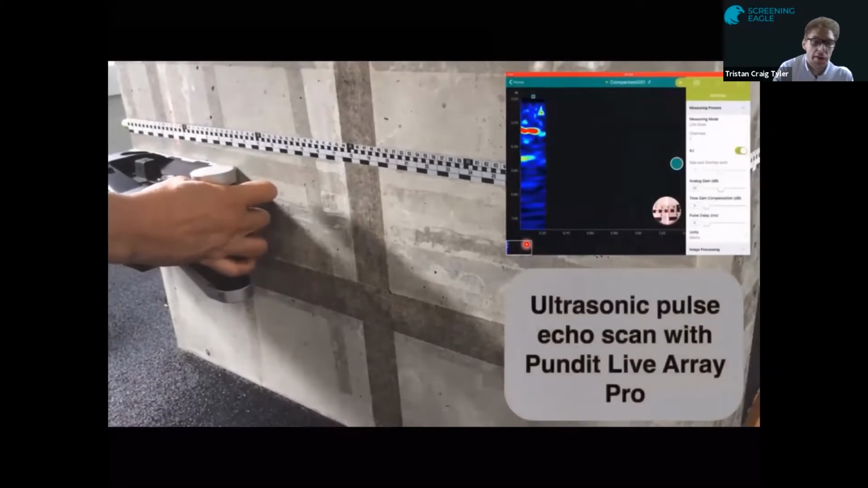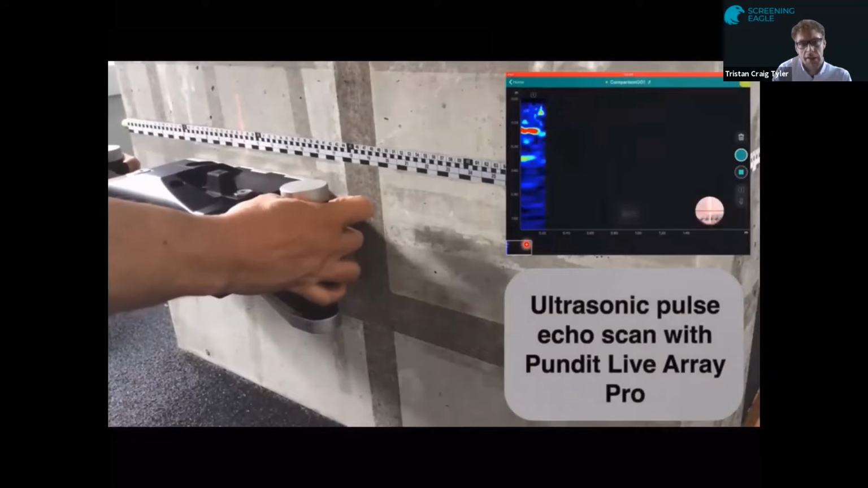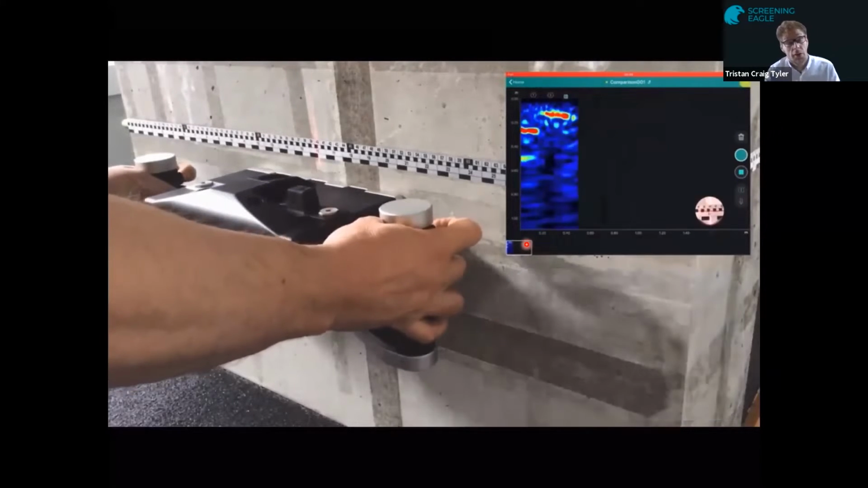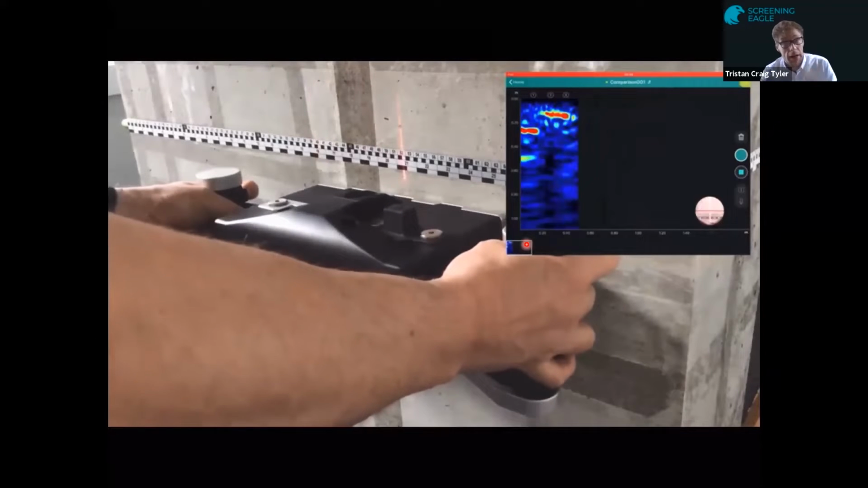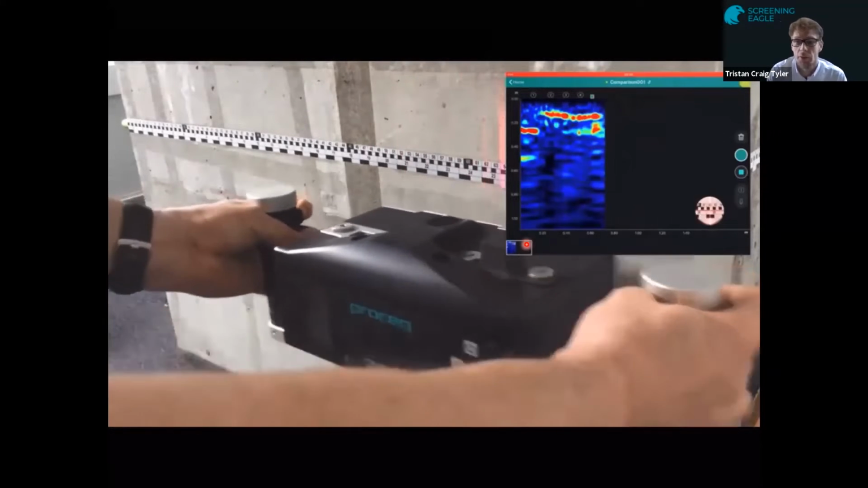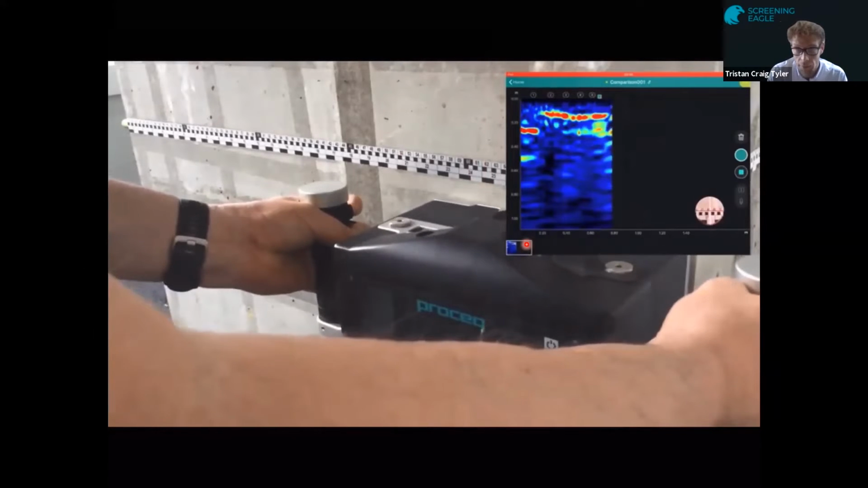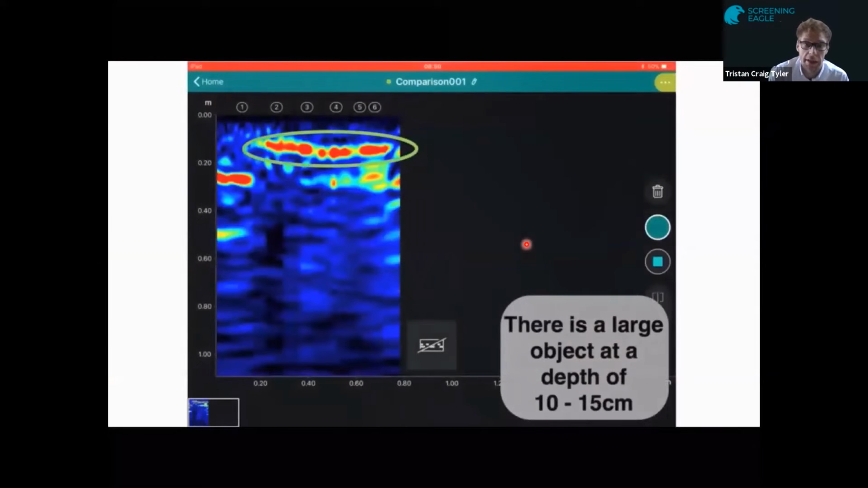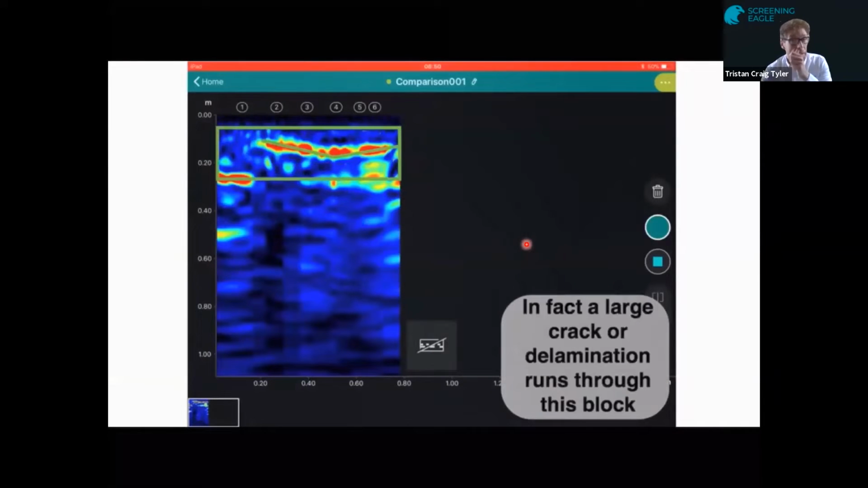So if we use the PD8000 now, it's a little bit slower because it's a contact method rather. And as you can see on the scan on the top right hand side, you've got partial back wall, but you've also got the delamination or crack highlighted extremely clearly. So again, this is just to illustrate why these two products used in conjunction with each other can give you the full picture of what's going on inside the concrete itself.